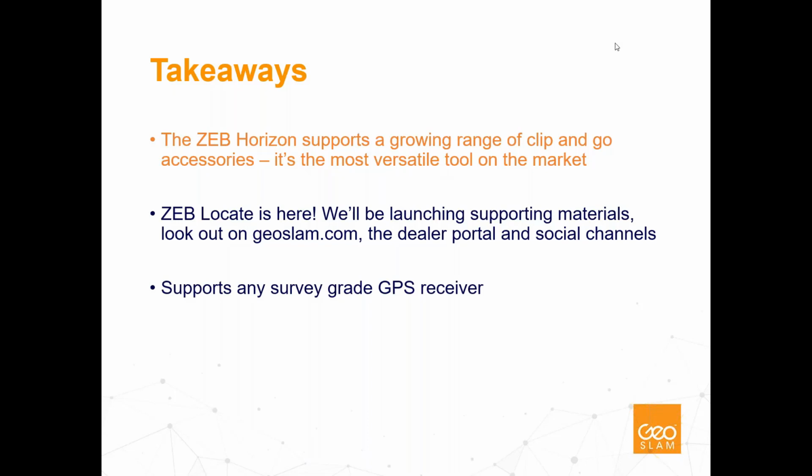I can see another question here. Is the Locate software going to be integrated into GeoSLAM Hub? Not at the moment. That's not currently our plan. I think we want to keep it as a separate application for now. It's much easier for us to develop a more flexible solution outside of Hub at the moment, which means we can easily support many more GPS receivers, and we think it makes a sensible add-on to the flexible architecture that we're trying to build at the moment. So at the moment, we don't have an immediate plan to put Locate software into Hub.